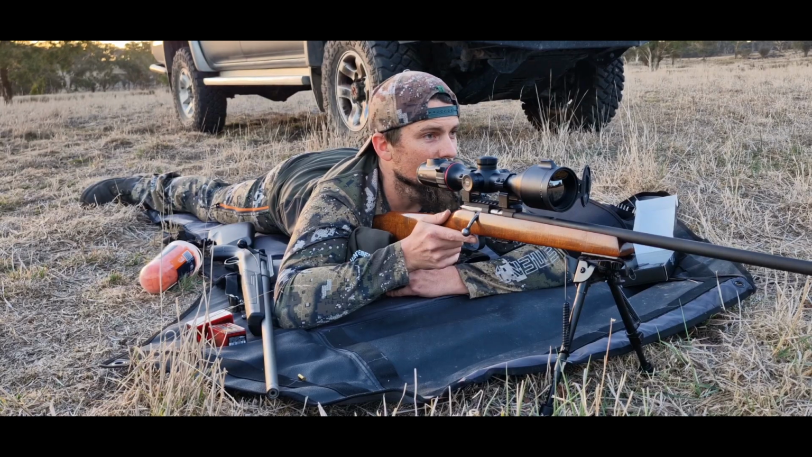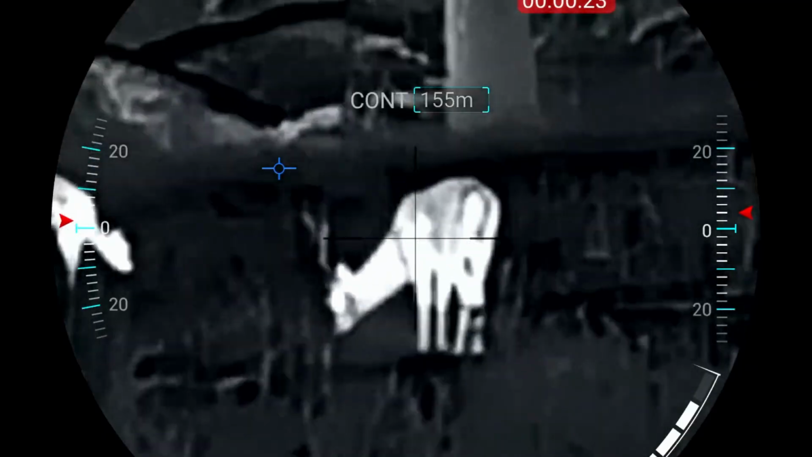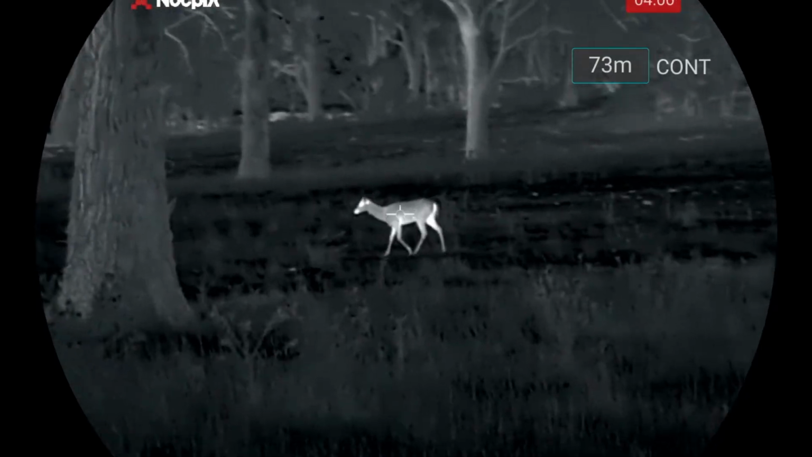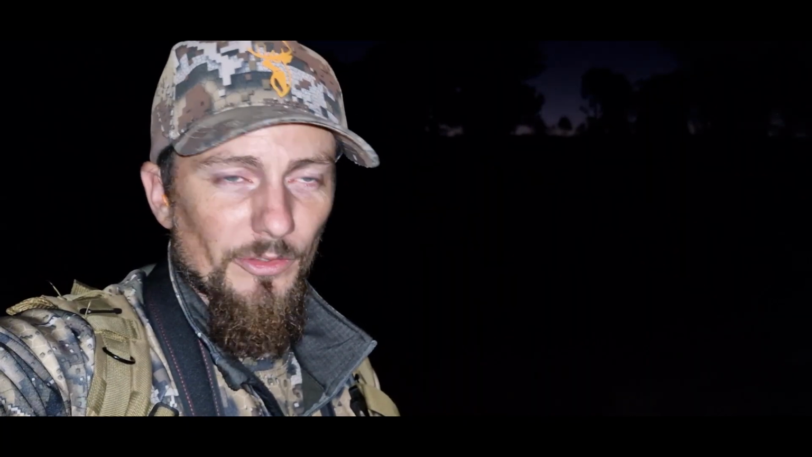G'day everyone. Early April. The rut, as far as I'm aware, is in full swing. Oh, you're kidding me. There's a buck croaking over that way right now. I've made the conscious decision to let them walk. We'll move over to the other side of the property and see if we can't find this problem fox.